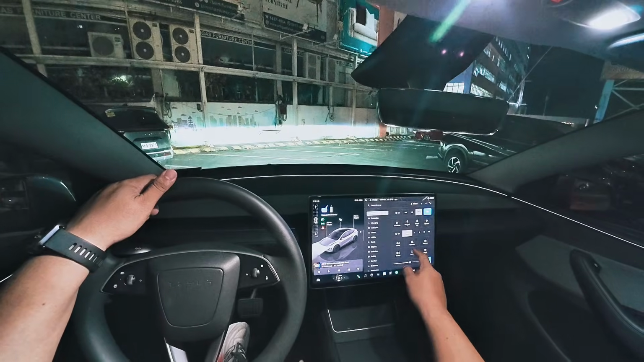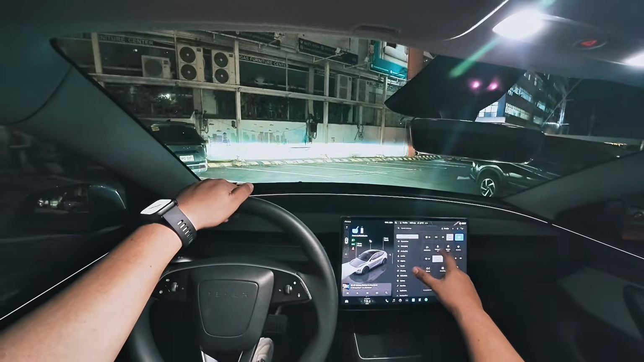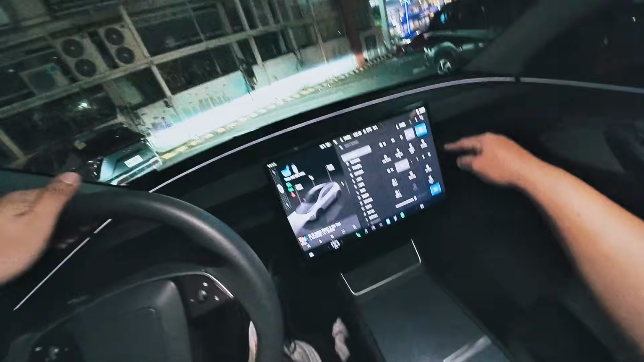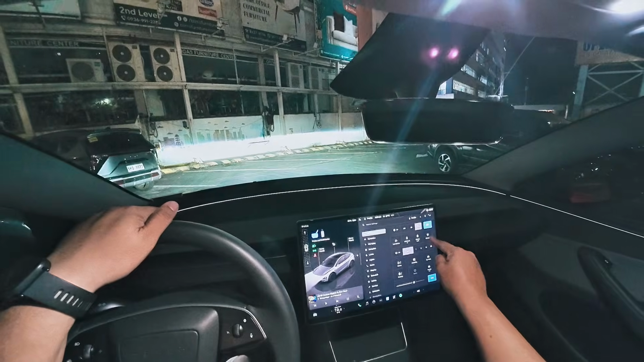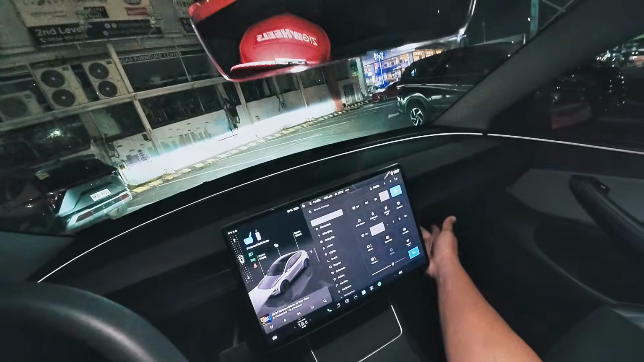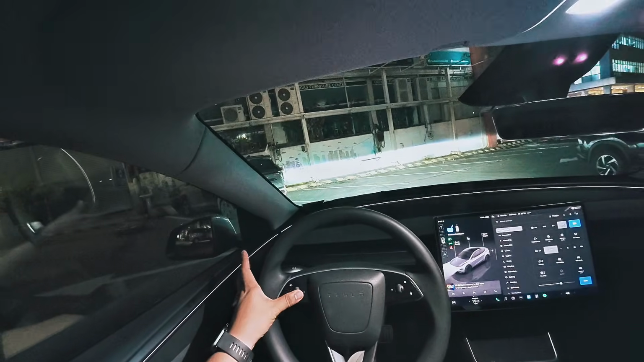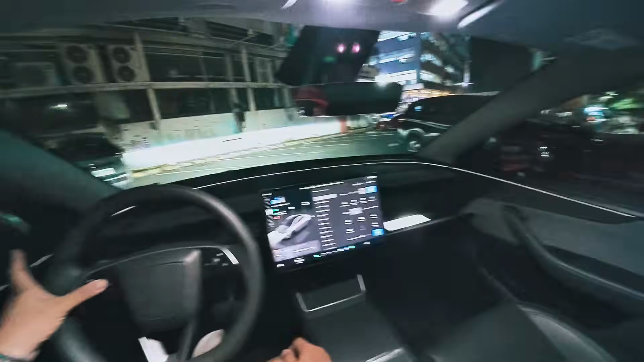Now, a couple of things that I like about this car is that you have easy to access child lock, window lock, and the glove box. You can't open the glove box from the outside. You can only do it through here. Two ways, actually. Through here, or set this left nipple up again as a shortcut menu. So I set this up, hold, and it opens up.